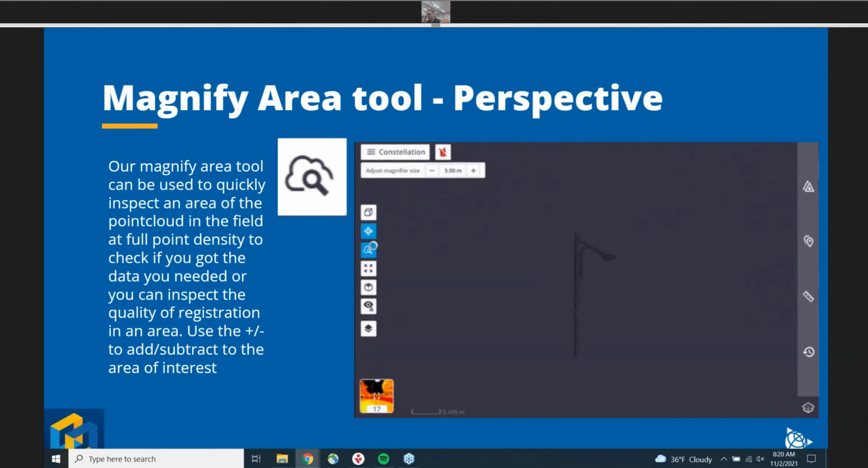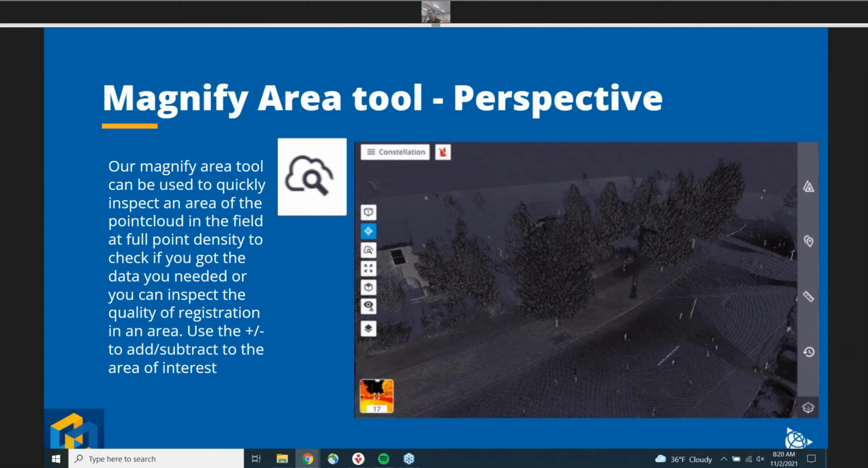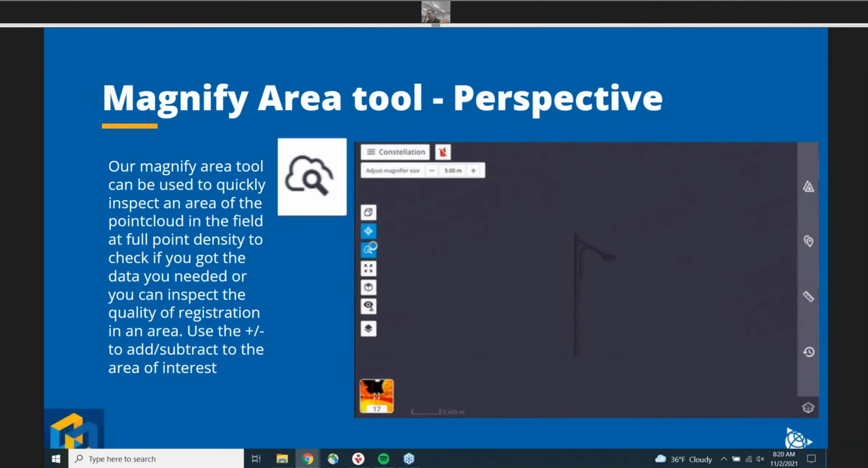It's an awesome tool, especially because normally when you're in Perspective the data is sampled down, but you can bring in the full density point cloud for specific features, which is definitely useful.